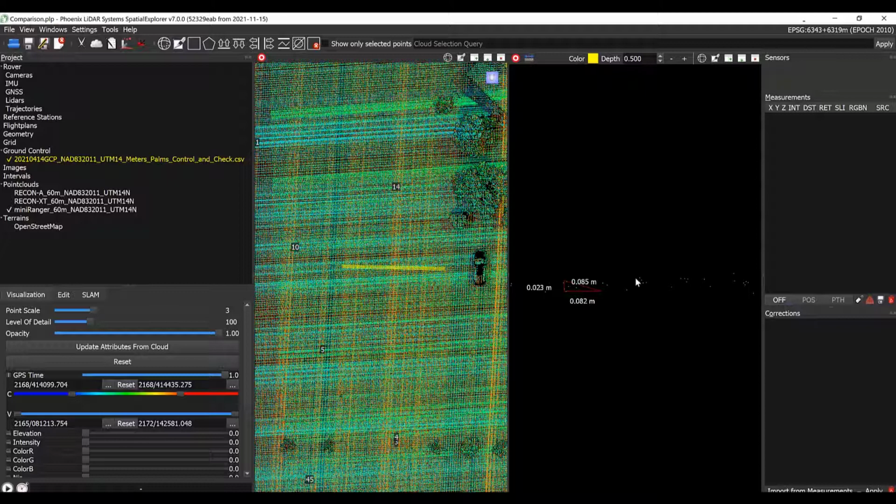First measurement about 2.5 centimeters. This scan line looks like about 1.5 centimeters. We can measure, there's some blue points here. That's about 1.6, looking at those light blue points. So it looks like around 2 centimeters for the miniRanger. That gives us an initial impression of the precision.